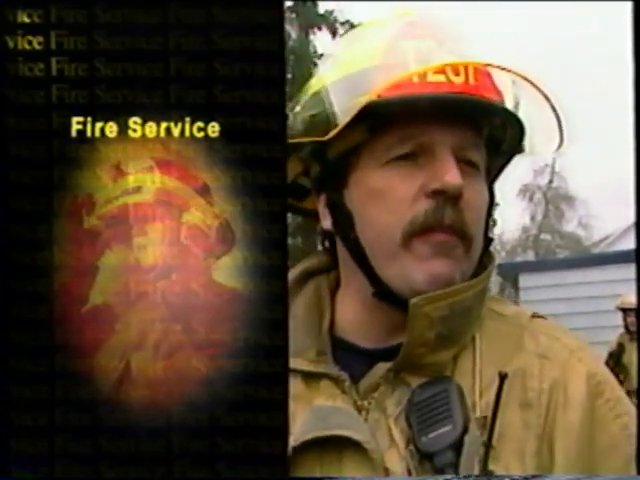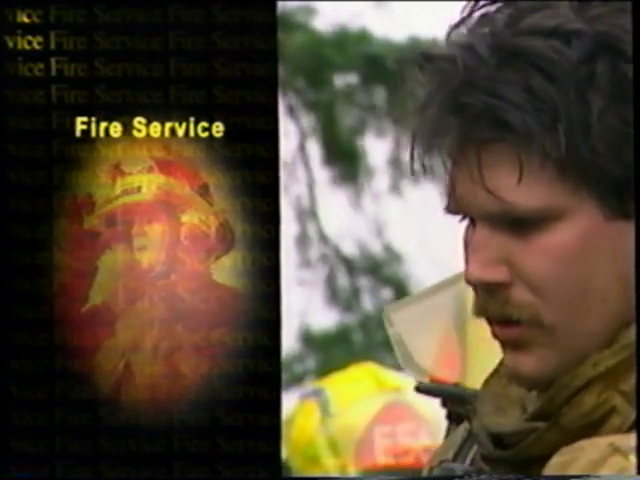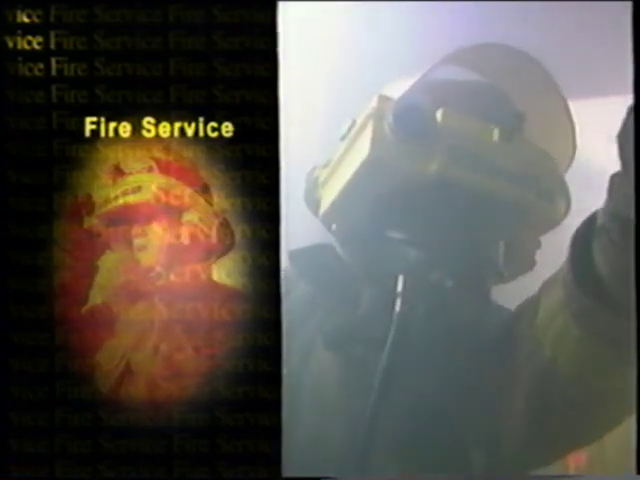Fire departments use our technology to locate victims, pinpoint the source of a fire, and navigate safely through smoke-filled rooms. Before long, the use of infrared in firefighting will be as common as the use of the self-contained breathing apparatus used by nearly every firefighter today.